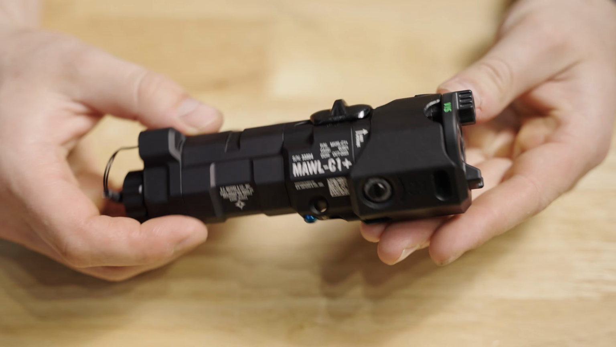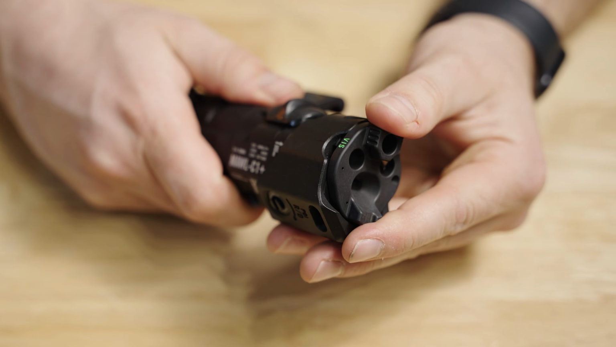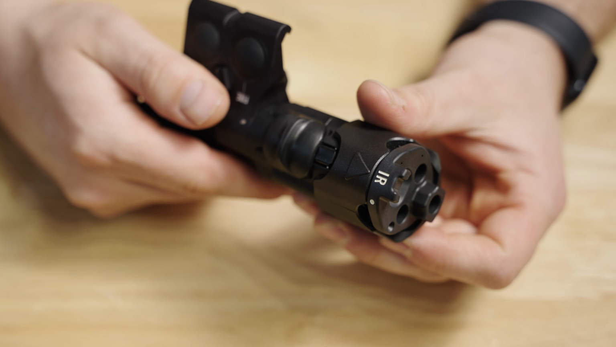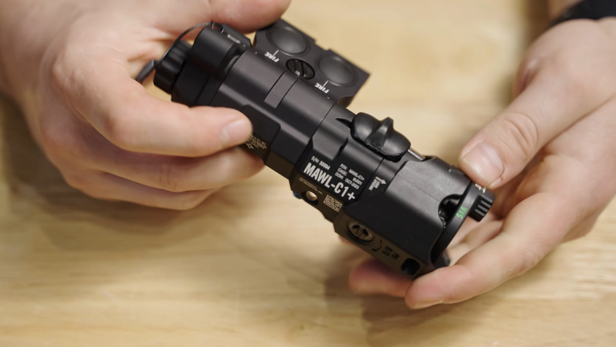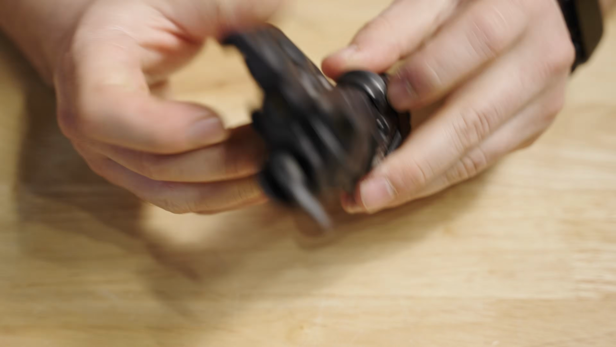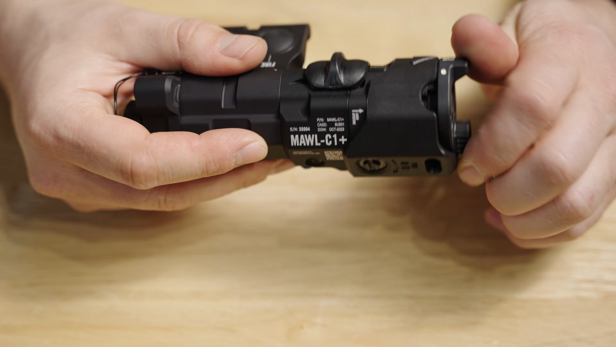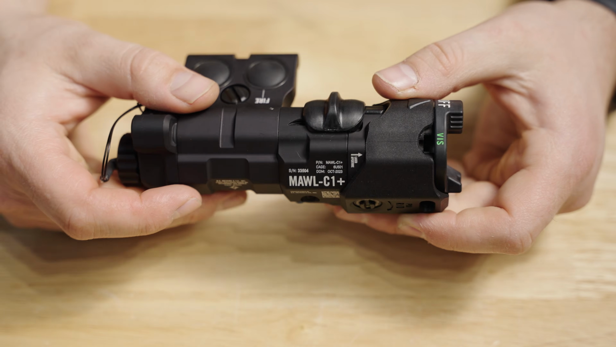Next we have your MAWL. So the MAWL has a mode selector on the front, so you can go to Vis and then flip all the way around, goes to IR. When it is on and has a battery in it, then these little LEDs on the side will glow. I think that's where it gets some of its parasitic drain. Currently I don't have the battery stored in this one.